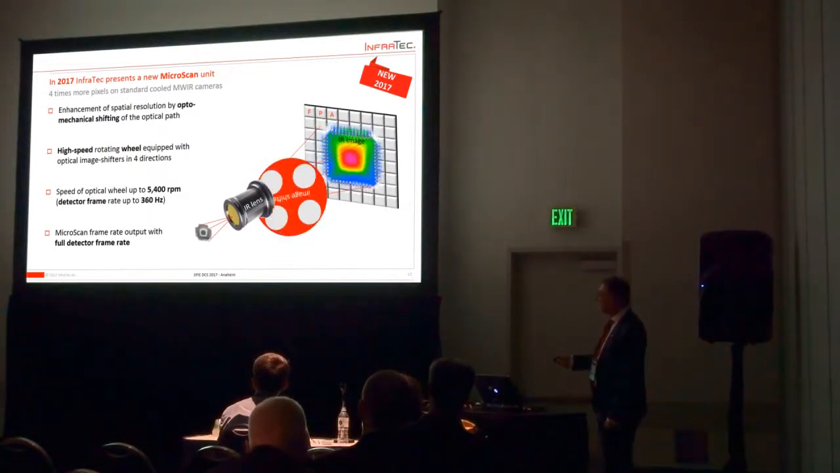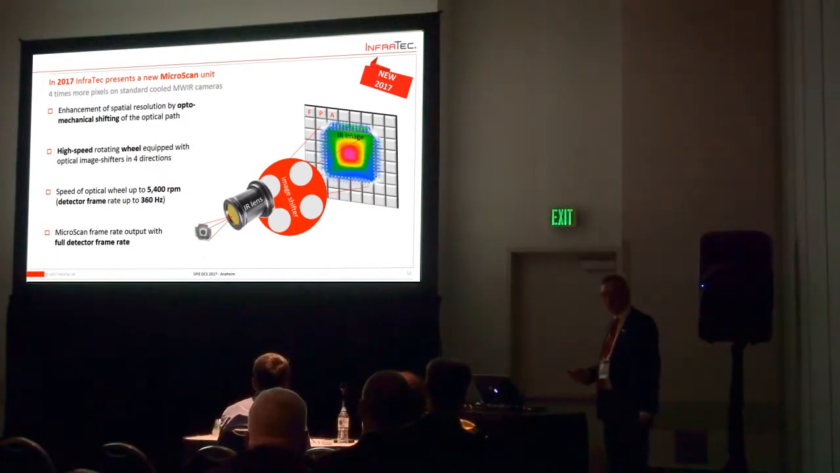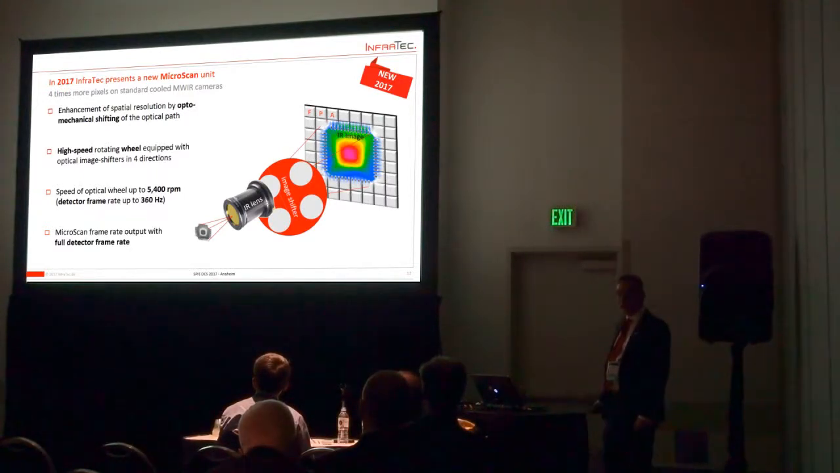So the MicroScan frame rate output is exactly the same as the detector frame rate. So we can use the full 360 Hertz, or 355 Hertz to be exact, as output even with the microscanning unit.